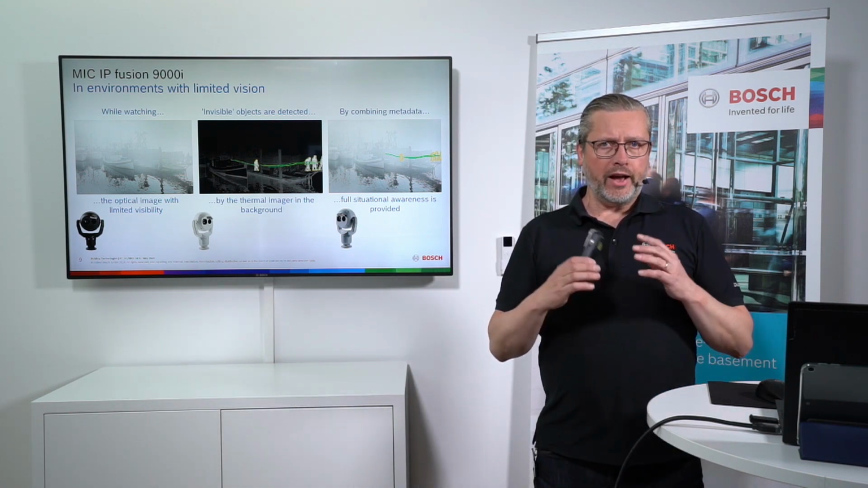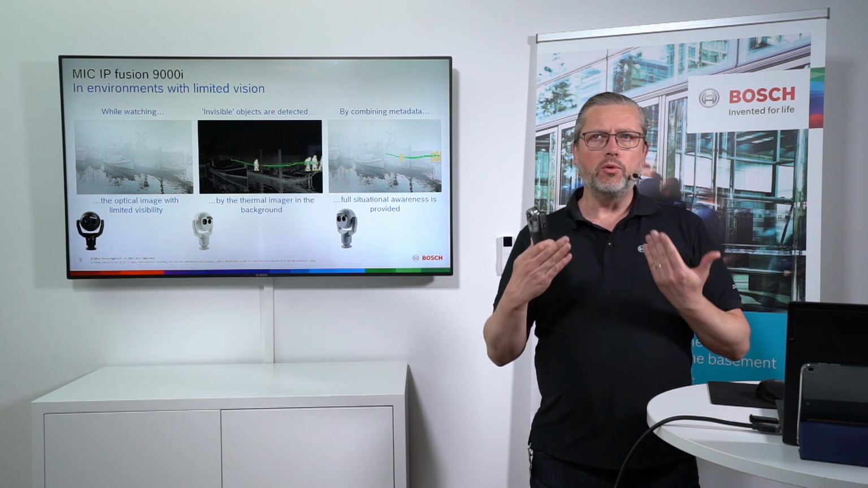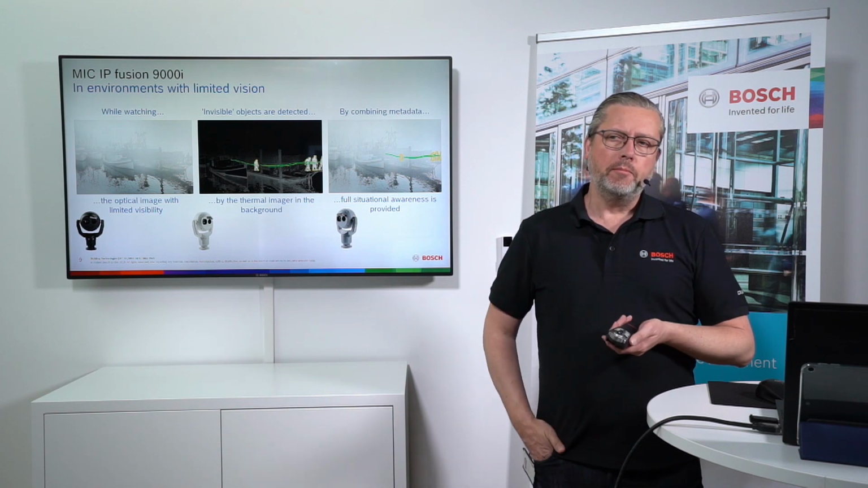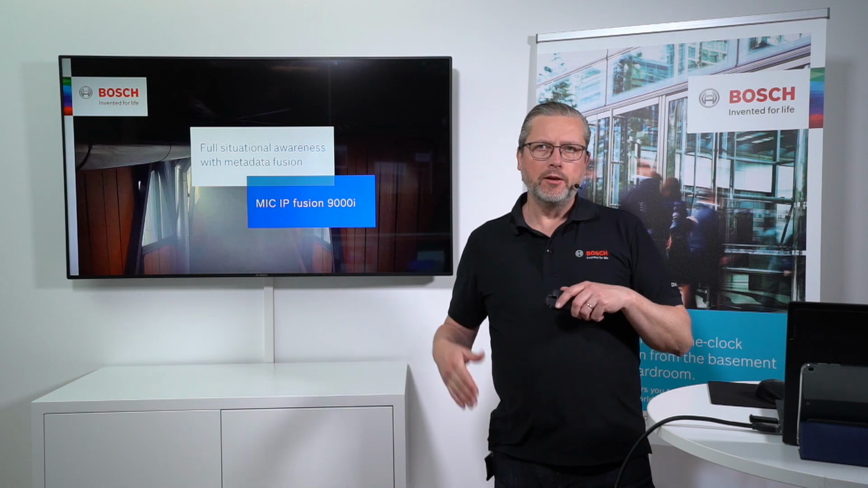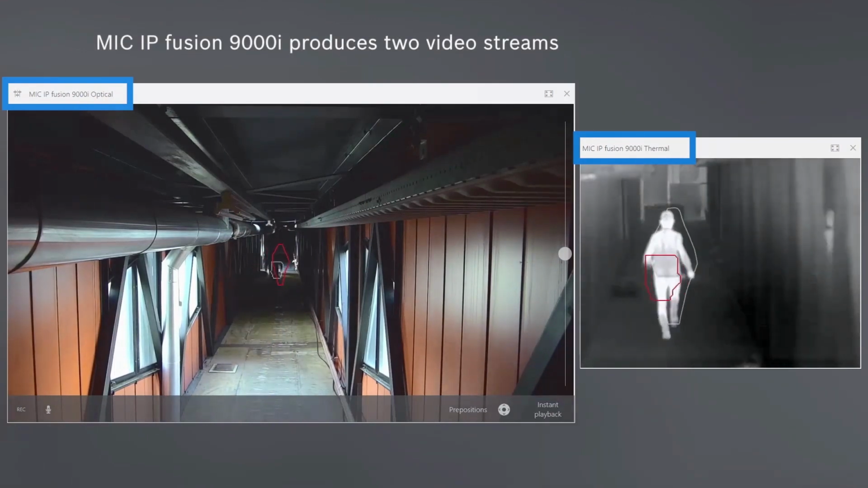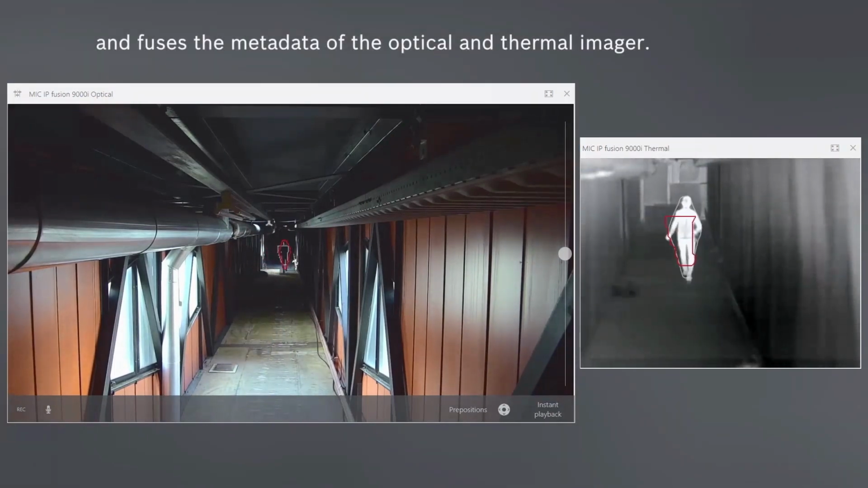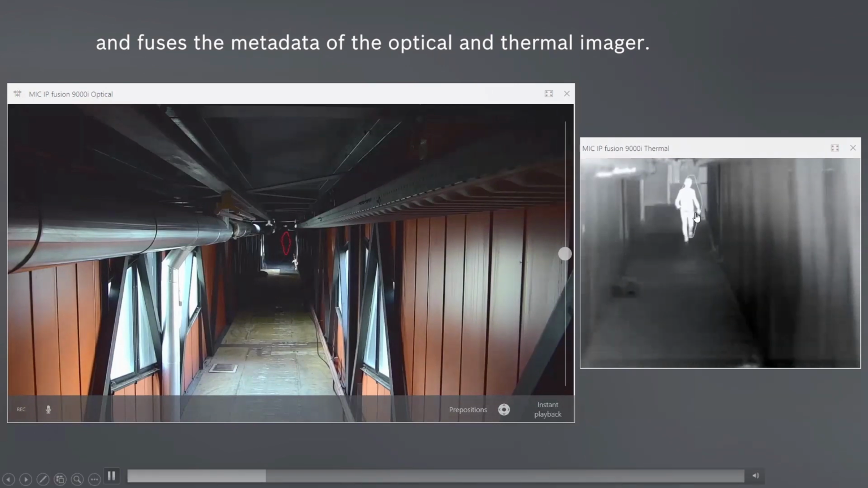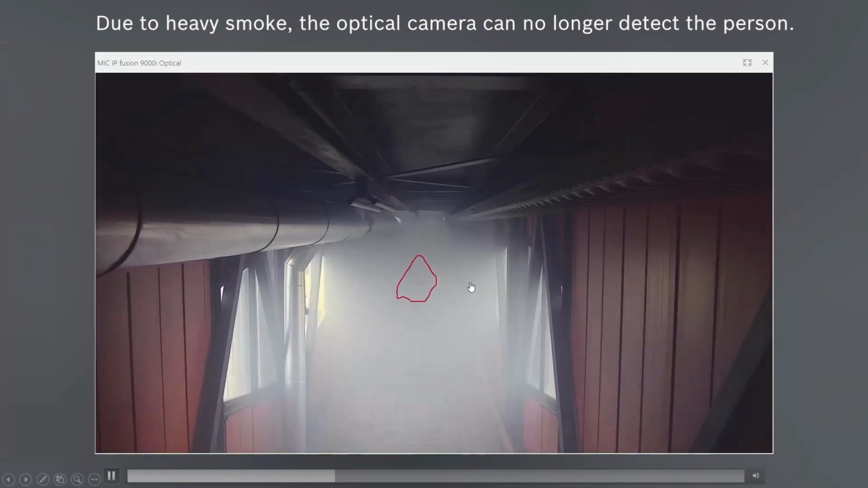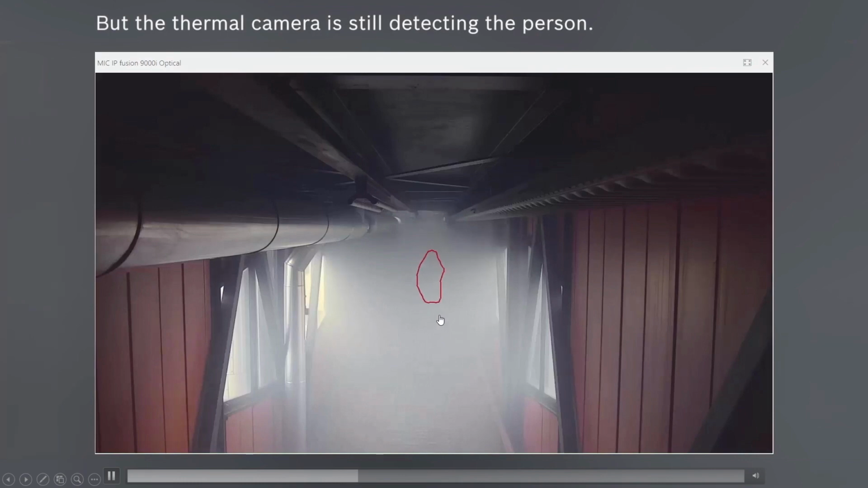Within that one, when we have the two different camera blocks, we are also capable of doing the metadata fusion. Metadata fusion is the technology where we are combining the information between the two optical blocks. Between the two blocks, the optical one and the thermal one. And as you can see in this demonstration video, you will have an object that is on the thermal camera and also on the optical one. And when we start doing and overlaying this, you will see information from the different camera blocks in the other camera.